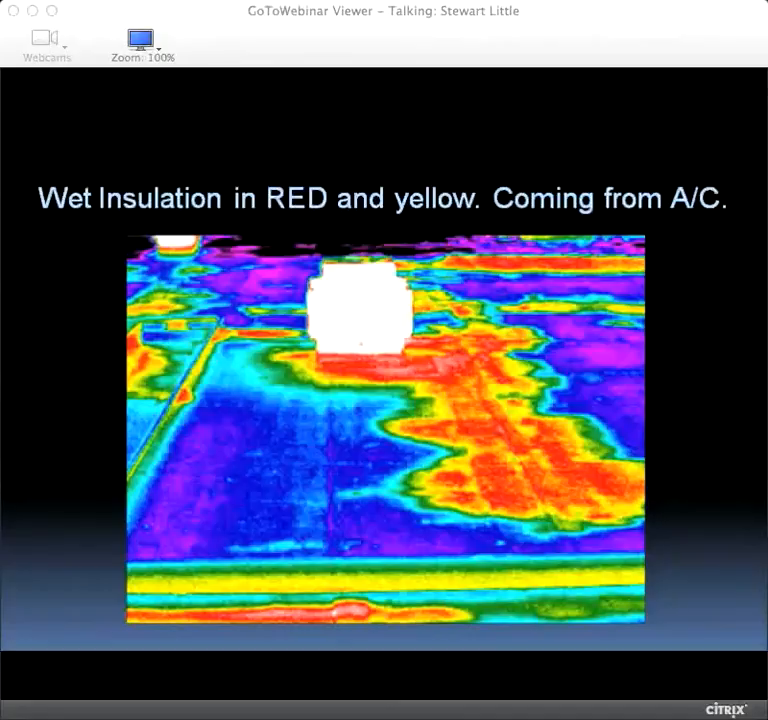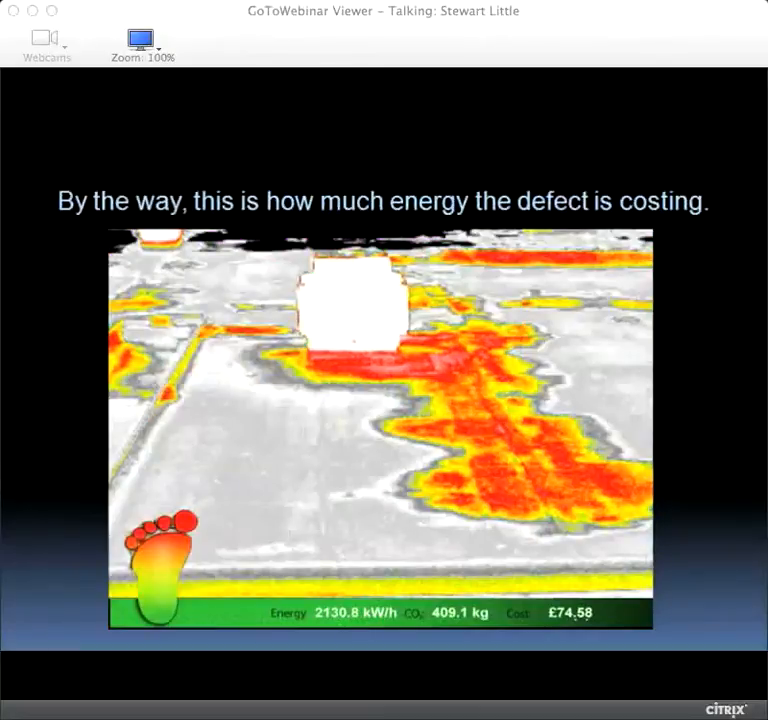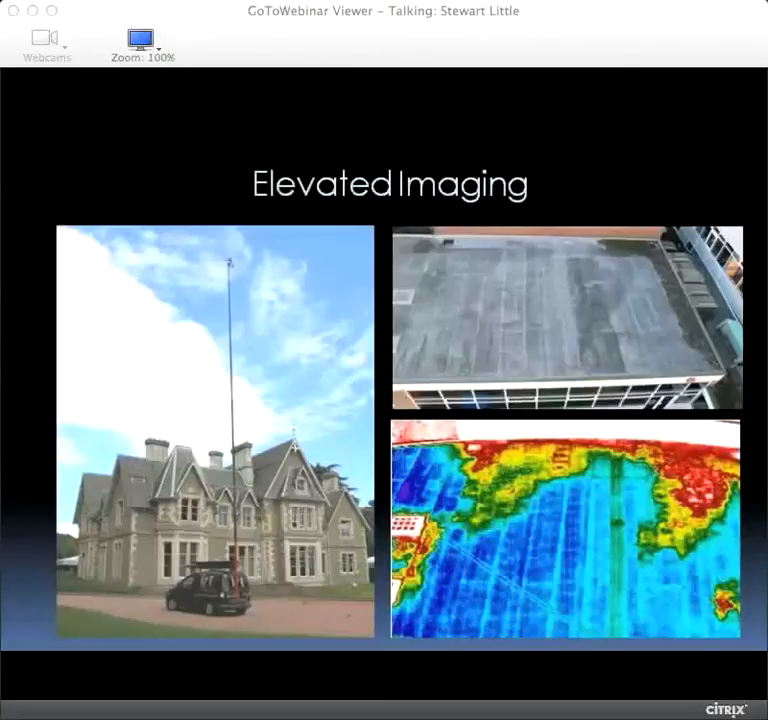And in 2007 we wrote a piece of software that could take that photograph and turn it into this photograph that says, look, not only do you have a big problem and you're blaming the wrong person, you have a leak, you've got a maintenance issue, you're also wasting nearly half a tonne of carbon and £74.58. So if you imagine doing a huge roof and every single picture saves you £74, and then you start looking at the walls, we can actually give you a very, very compelling energy case to spend money maintaining the roof, which is a bit of a sideways way to do it, but it works very, very well.